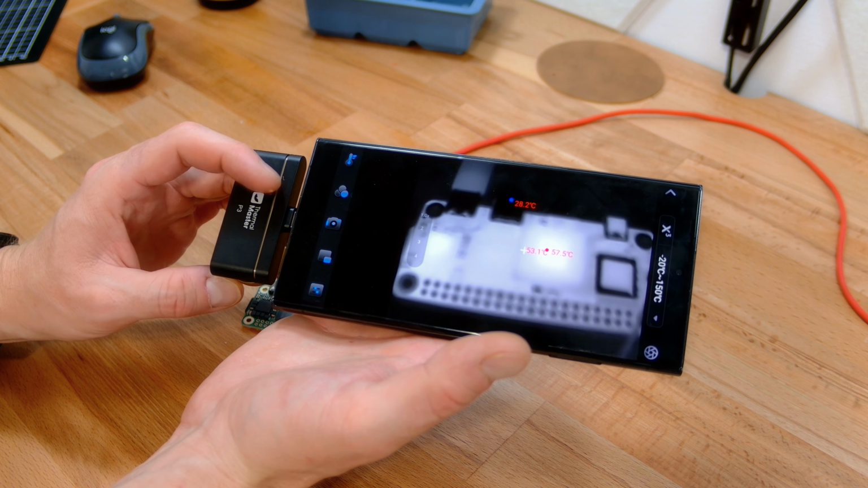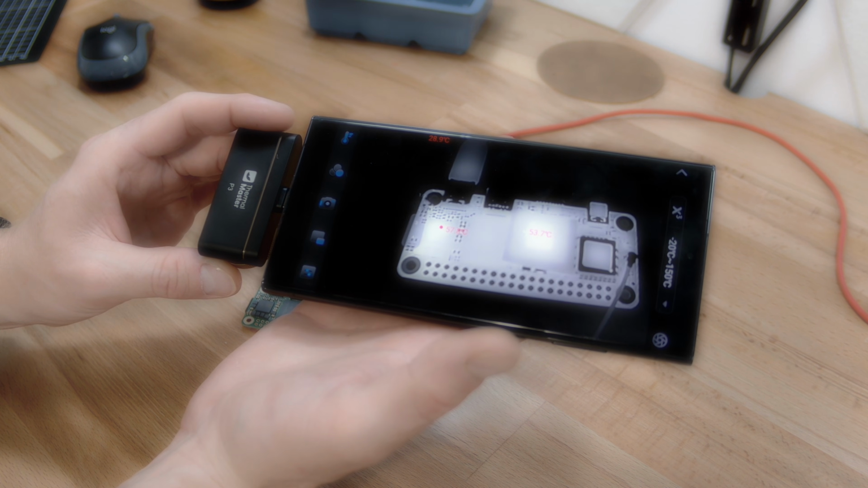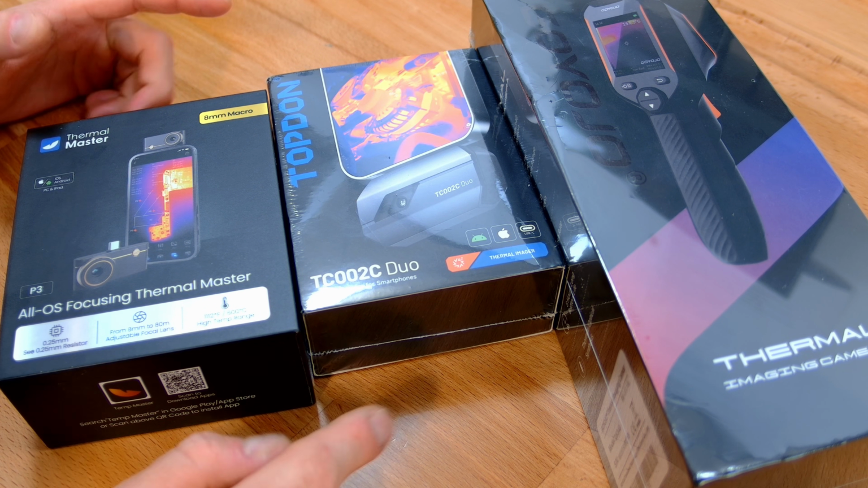And there we go. So if I manually dial in the focus here, that is actually pretty insane. That is cool. Hey everyone, how are you going today? We're looking at something different and I'm kind of excited.